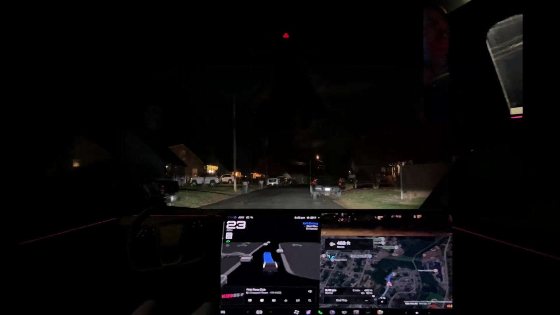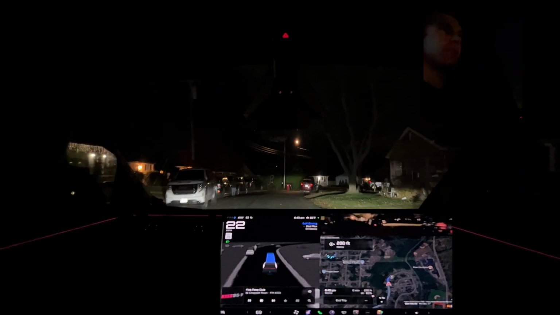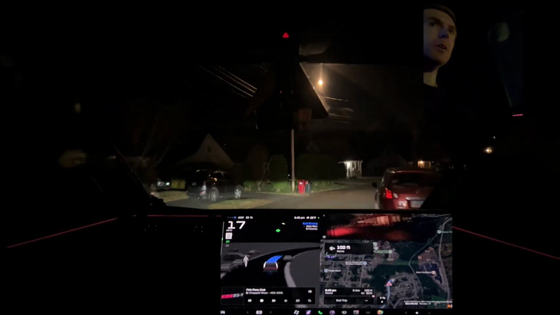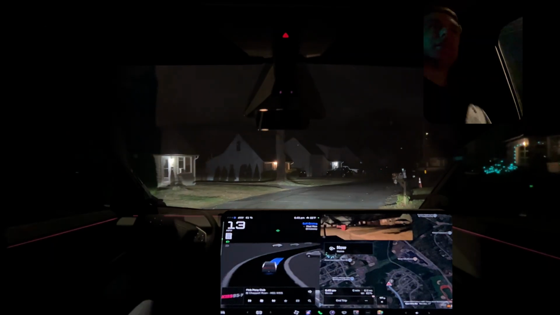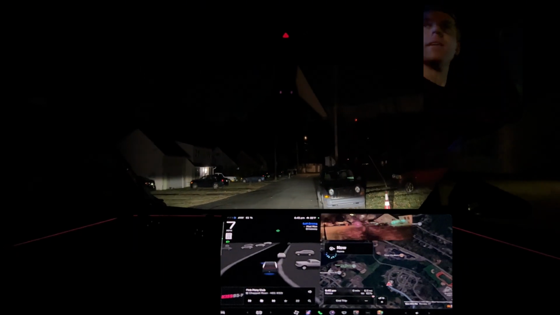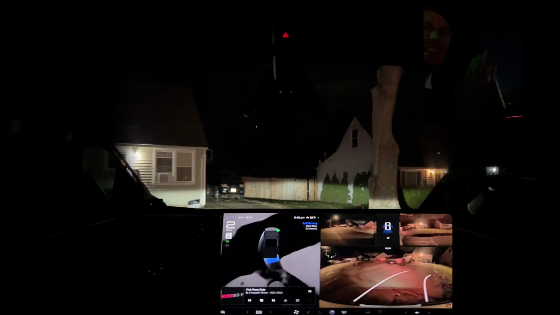Alright, moment of truth. Where are we going to park today. We do have it set to driveway parking preference. Alright, we got the signal on. Oh, it's gonna back in! Yes! No way! This is awesome.